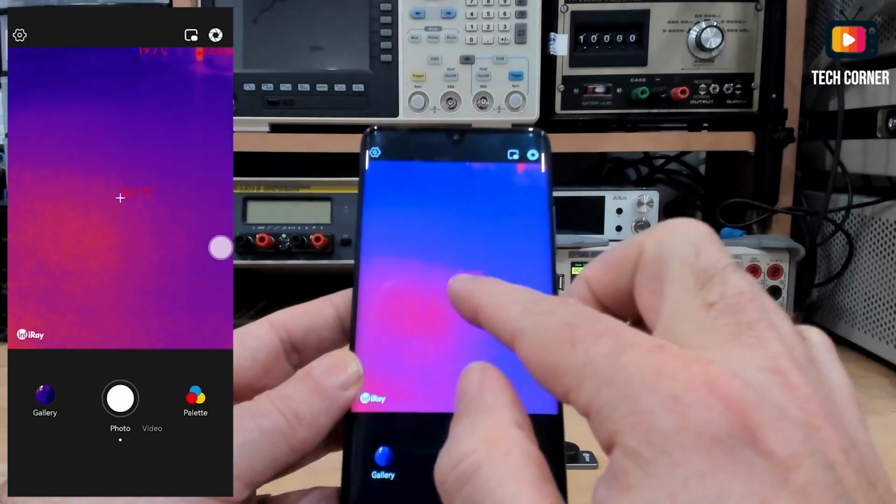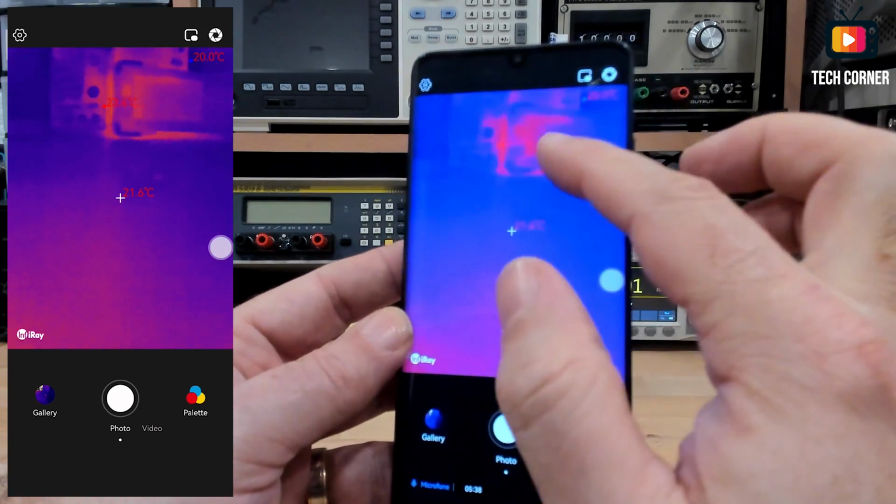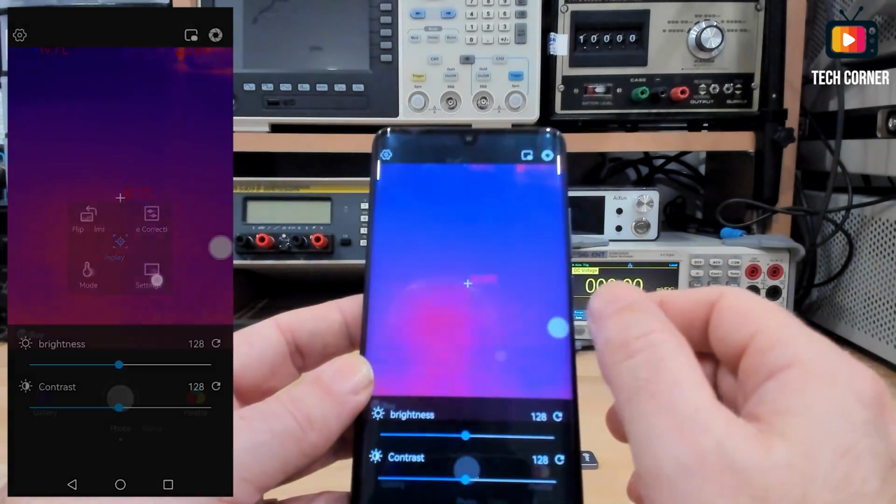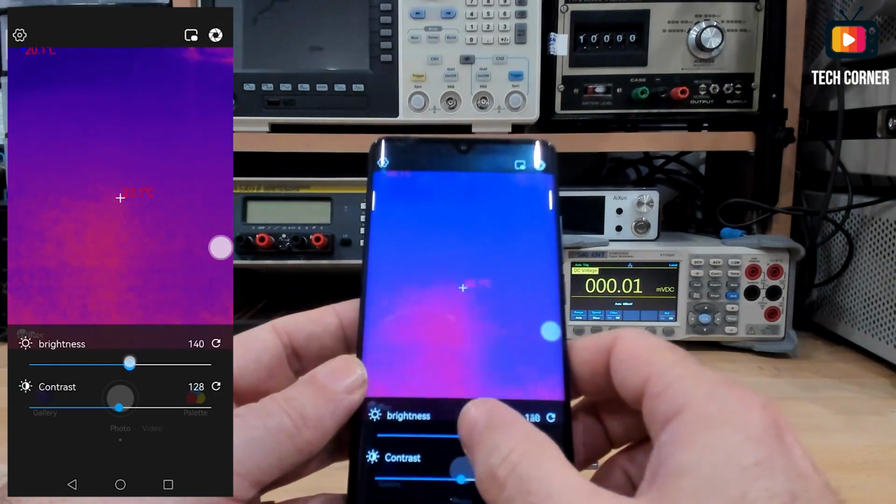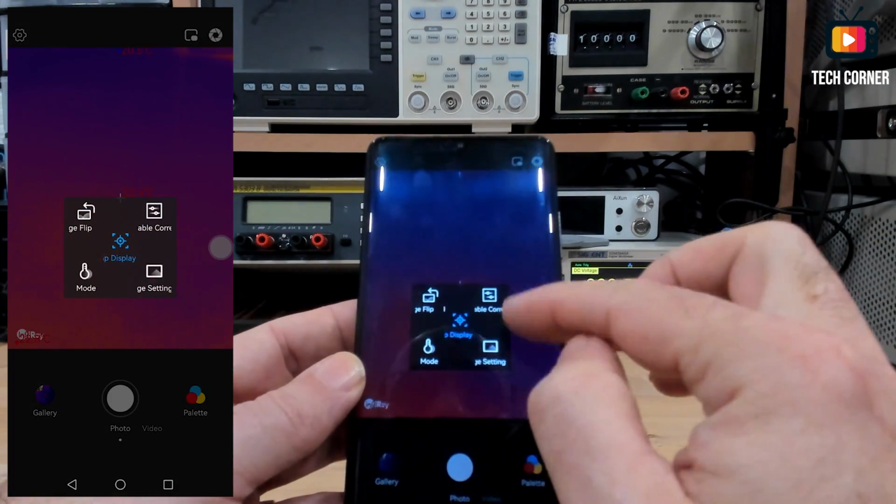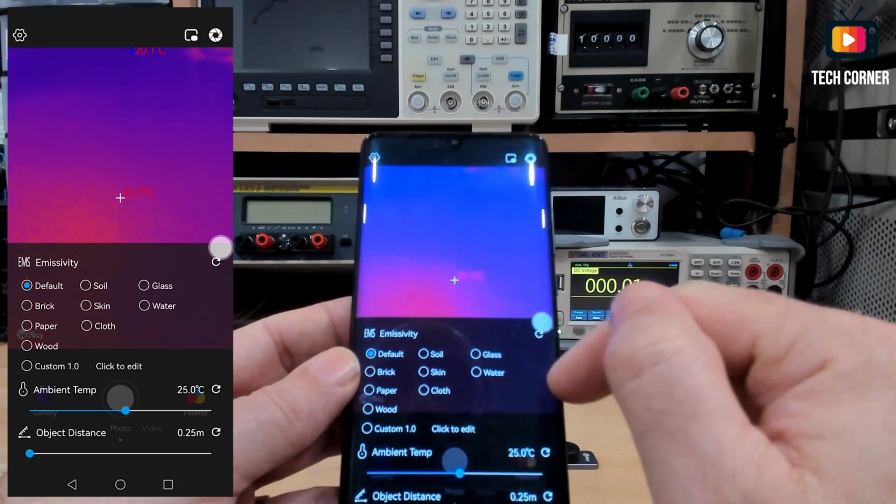Okay, you see now we have the temperature of the several places. Now the multimeter is already with some heat in it. We have also some image settings like brightness or contrast in here. Okay, and you have the emissivity.